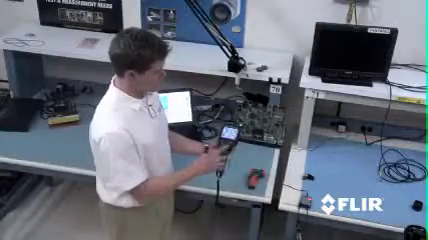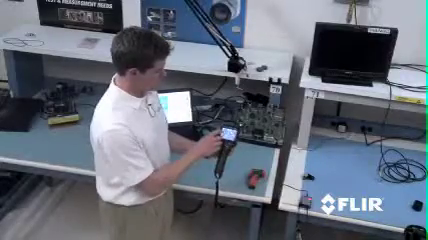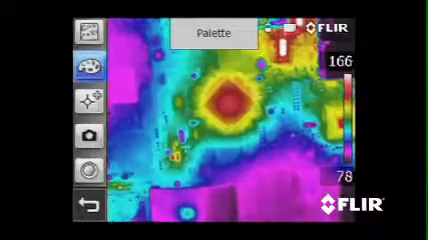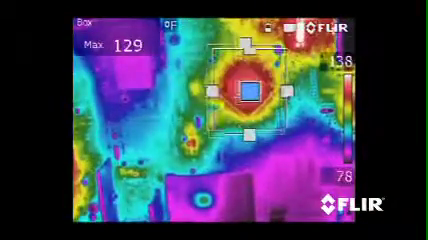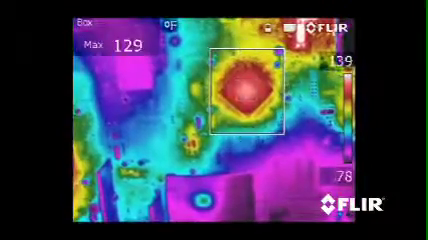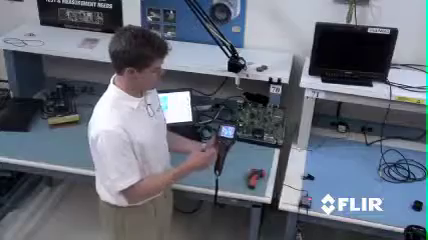If I want to measure temperature directly on the E-Series, I go back into the menus and I can choose from a box or a spot measurement tool. Let's grab the box. I'll move it onto this device over here and now I can get a temperature measurement of the maximum temperature within the box. I can also get the minimum or the average.